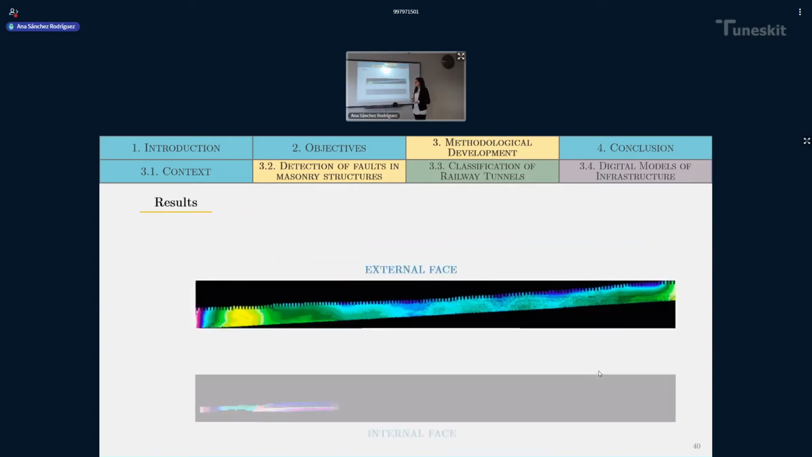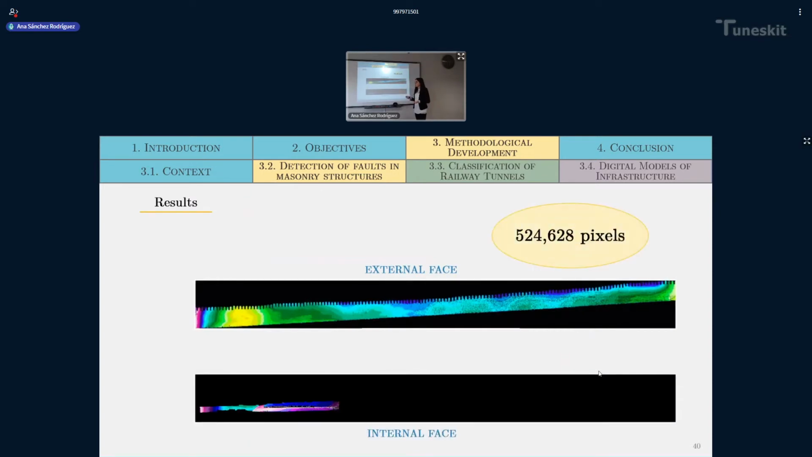These images here, which I obtained voxelizing the point cloud and then transforming those voxels into two-dimensional pixels to form the images, and the values of each pixel are the mean of the distance values inside each of those voxels.